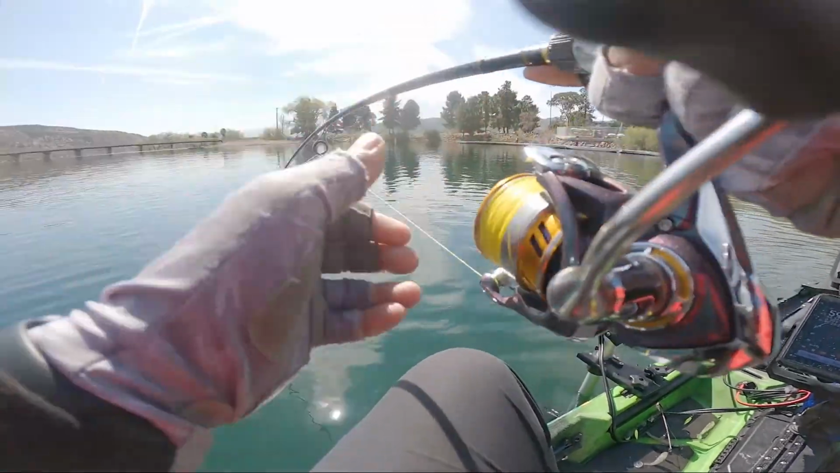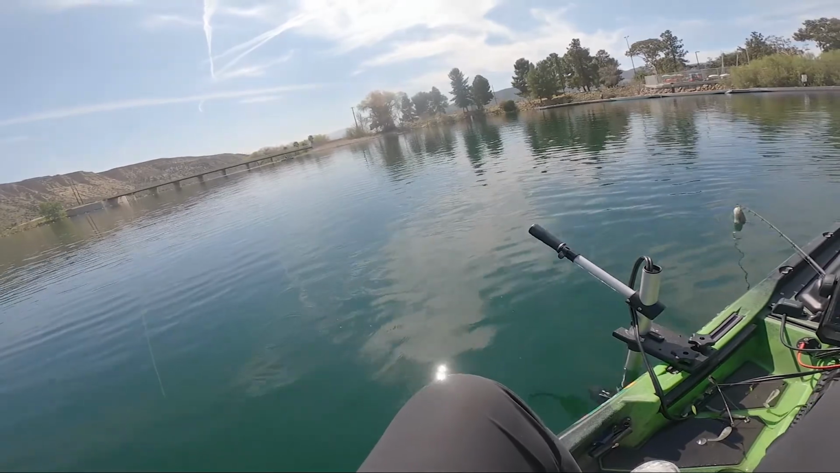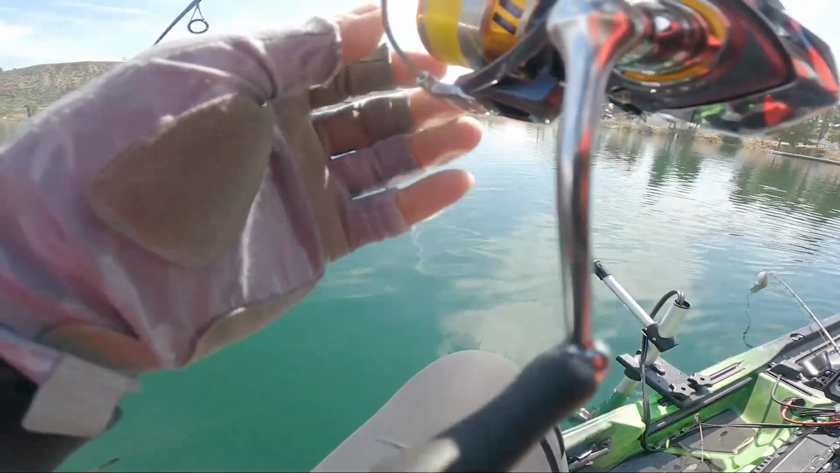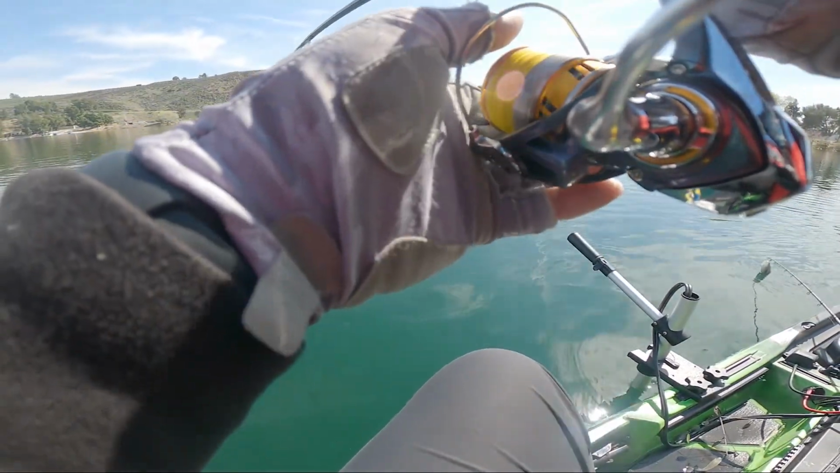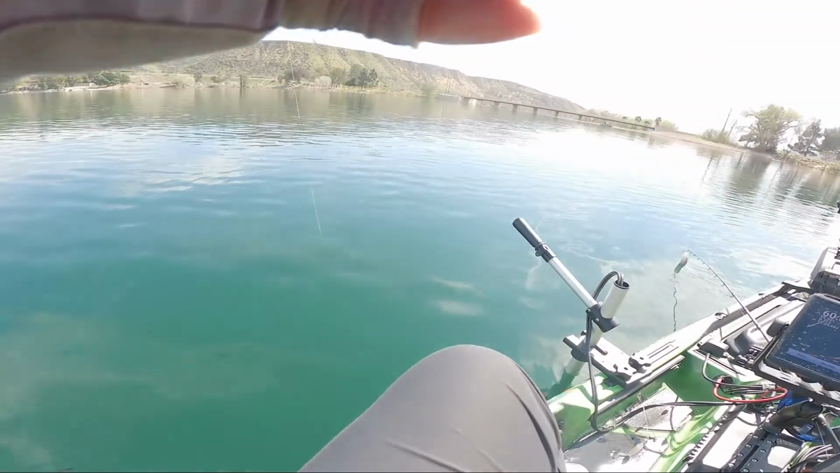Usually those bigger fish know better. Once they get hooked, they go right to deep water. This is giant, guys.